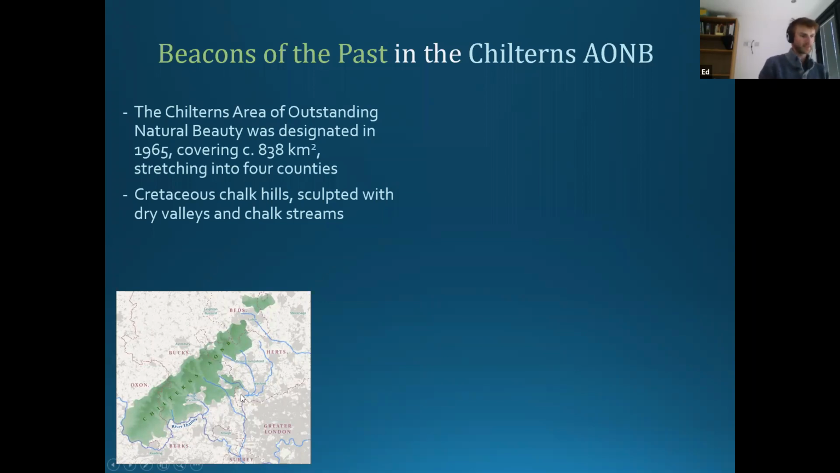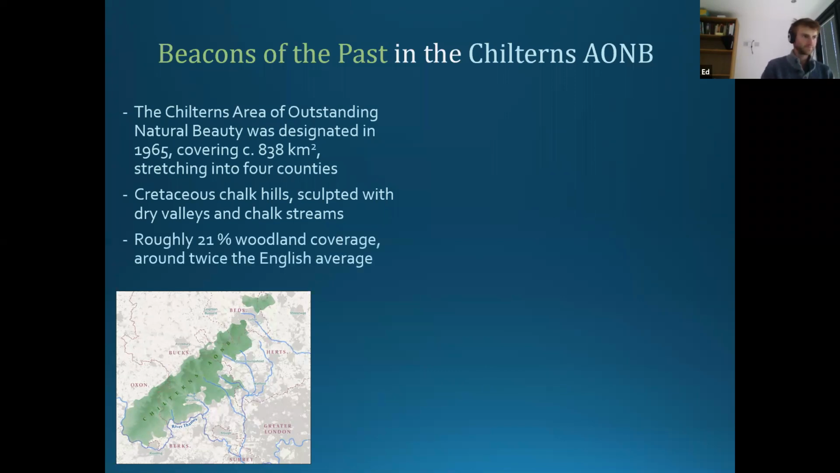Coming down that dip slope, as we'll see in more detail in a second, we have a number of dry valleys which were formed during the last ice age when there was more water around and when the ground was permafrosted, so the water flowed across the top of the ground surface. And still existing at the bottom of some of the deeper valleys are some chalk streams where the aquifers are high enough to feed them. Chalk streams themselves being really interesting and protected habitats.